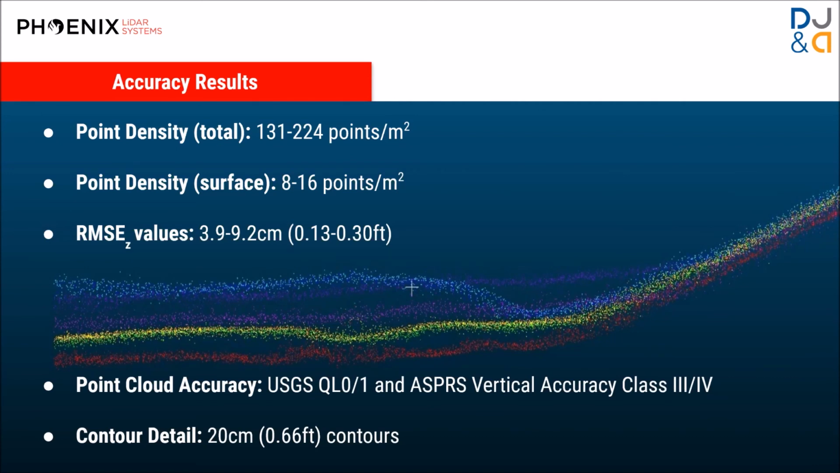NASA and our collaborators at MSU were hoping that we'd be able to do a little bit better than 1 meter resolution for contours, and I think we pretty much blew that out of the water. These are about 5 times better than that. So we were all pretty pleased with that result and the level of accuracy we were able to get. If anybody's familiar with the USGS and ASPRS vertical accuracy standards, our point clouds were accurate at quality level 0 or 1, depending on the day, or if you want to go by the ASPRS standards, then it was accuracy class 3 or 4.